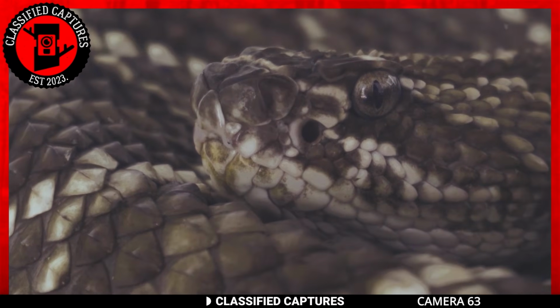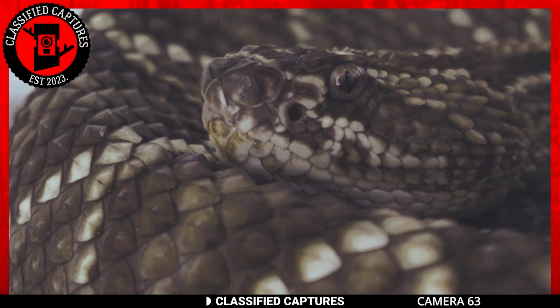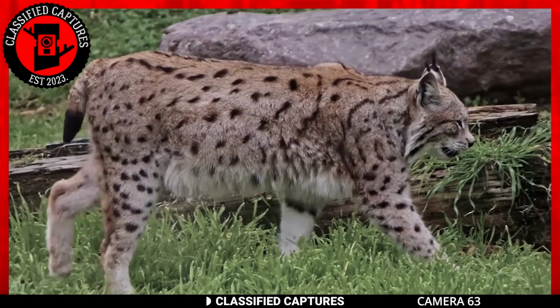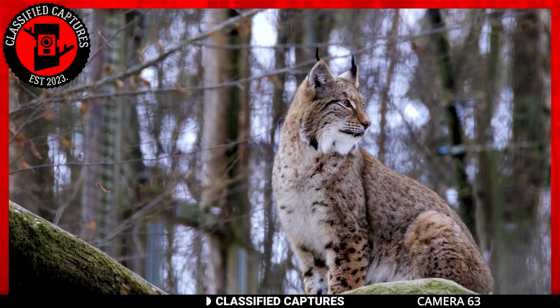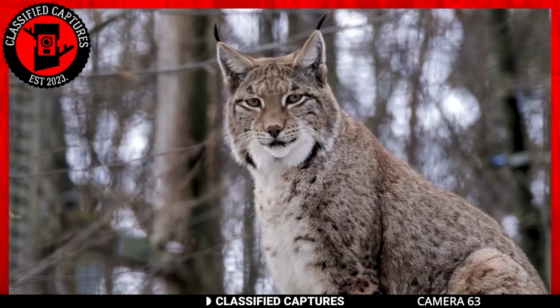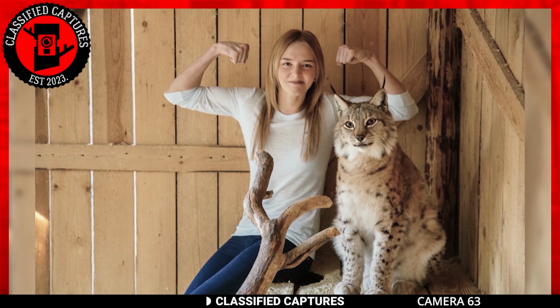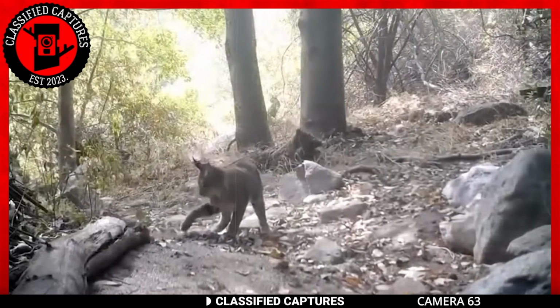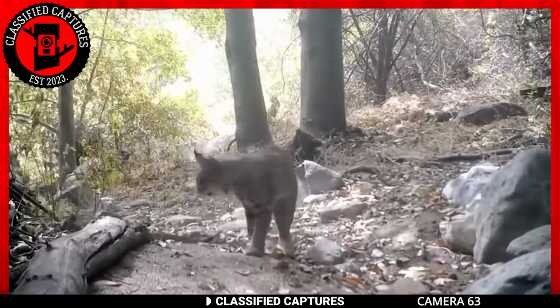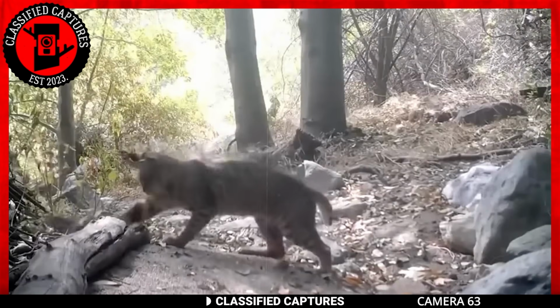Rattlesnakes may strike fear into the hearts of all who hear their rattle, but not bobcats. These medium-sized cats may look cute and harmless, but make no mistake, they are all but skilled hunters. While they may refrain from attacking humans due to our sheer size, smaller mammals form a regular part of their diet. They won't, however, decline the occasional reptilian meal, which this rattlesnake found out the hard way.